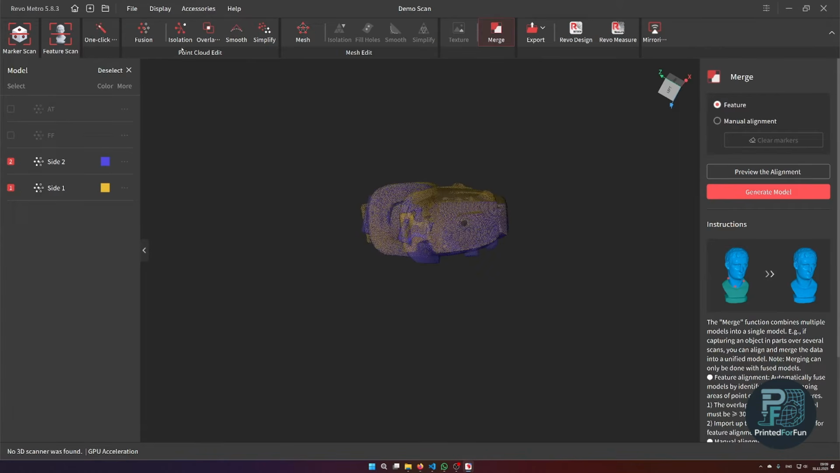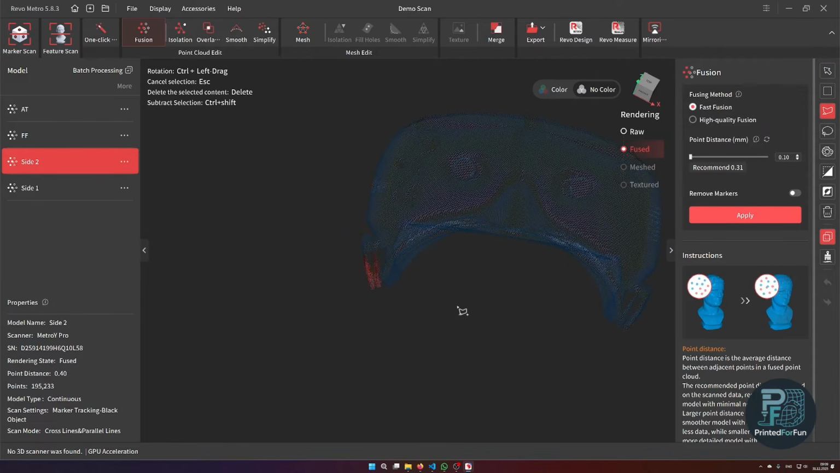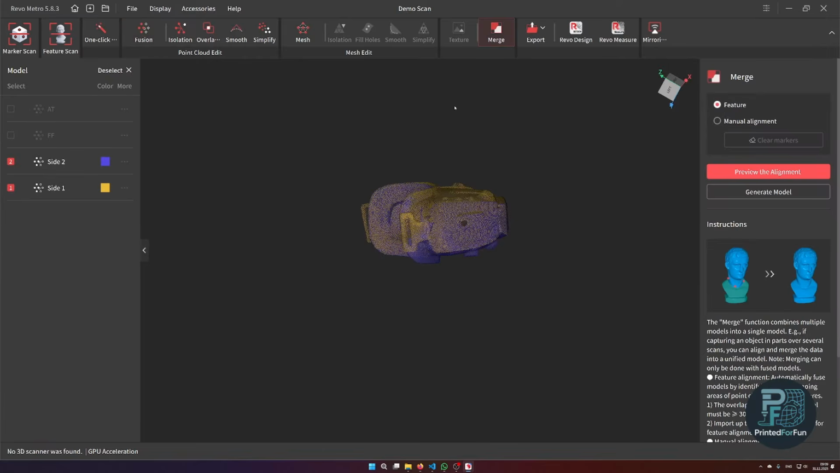So before continuing, I will actually delete the tabs on one of the scans, so I don't have this much of an overlap. Just like this. I just want to have like a rough deletion. It doesn't need to be very detailed. This will suffice. And we can go back into merging.